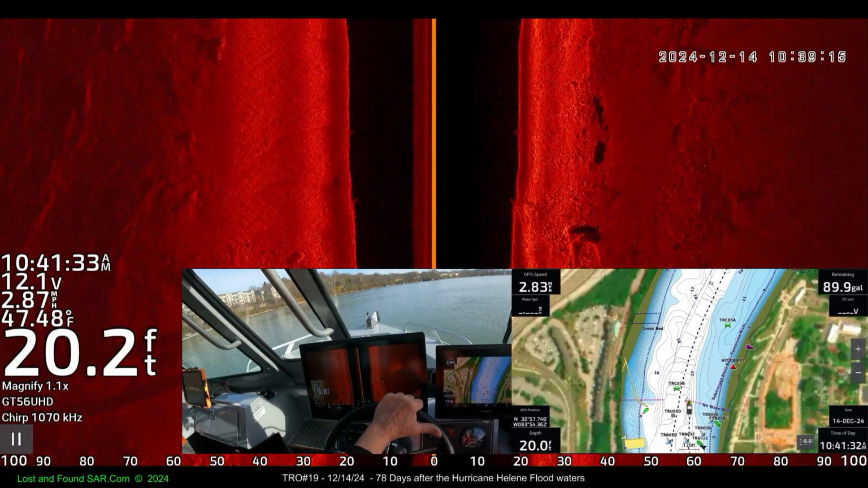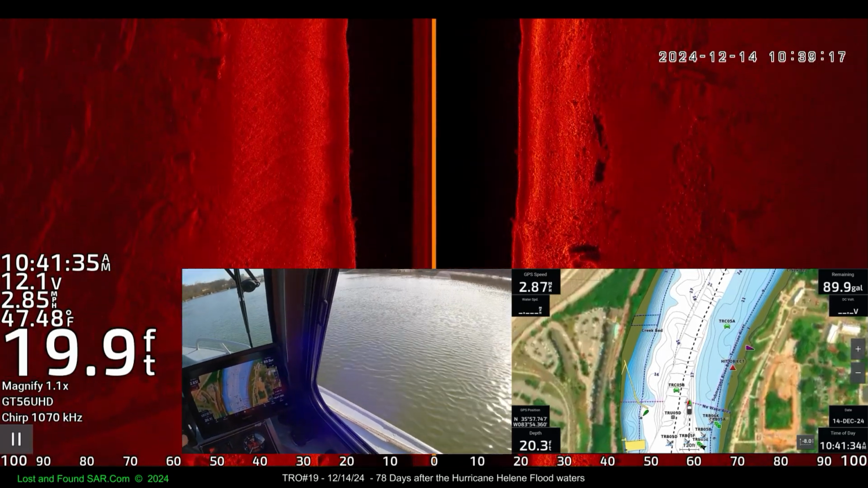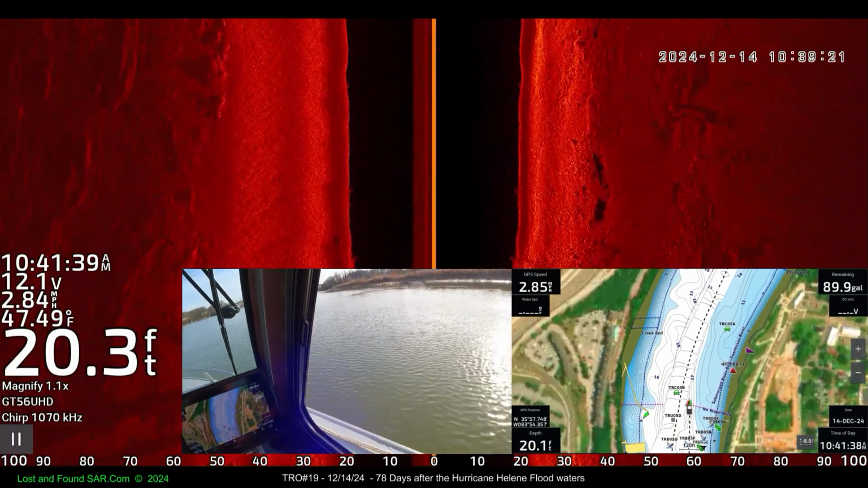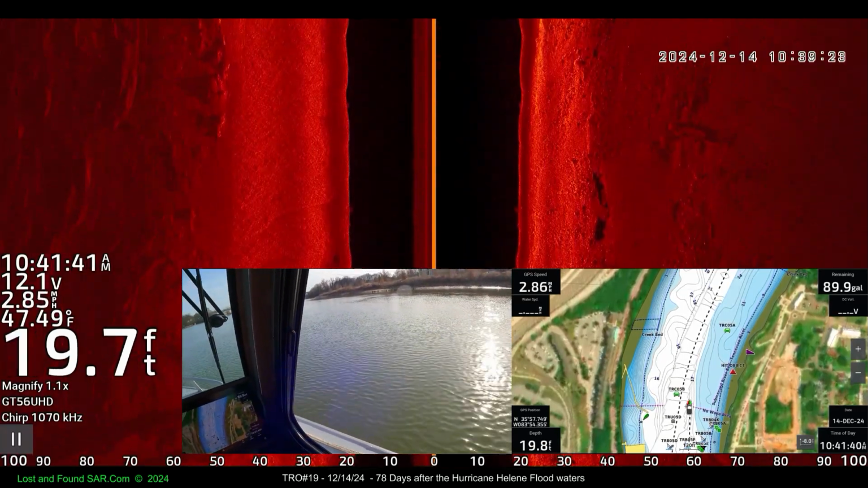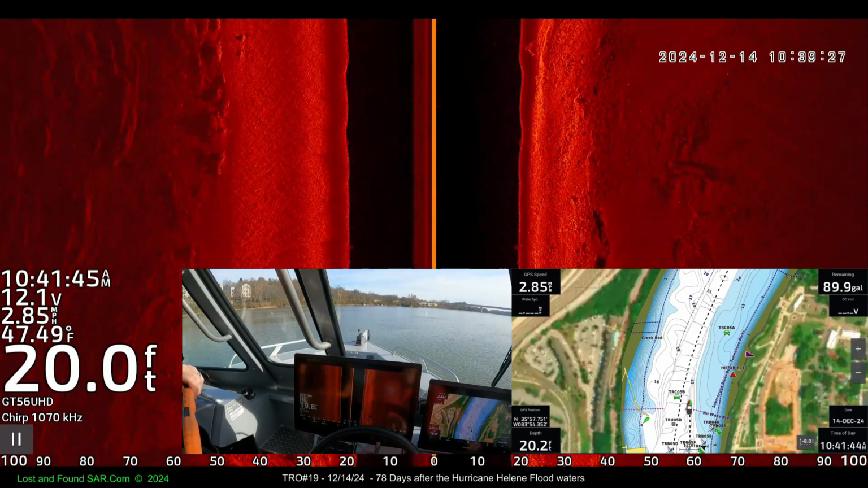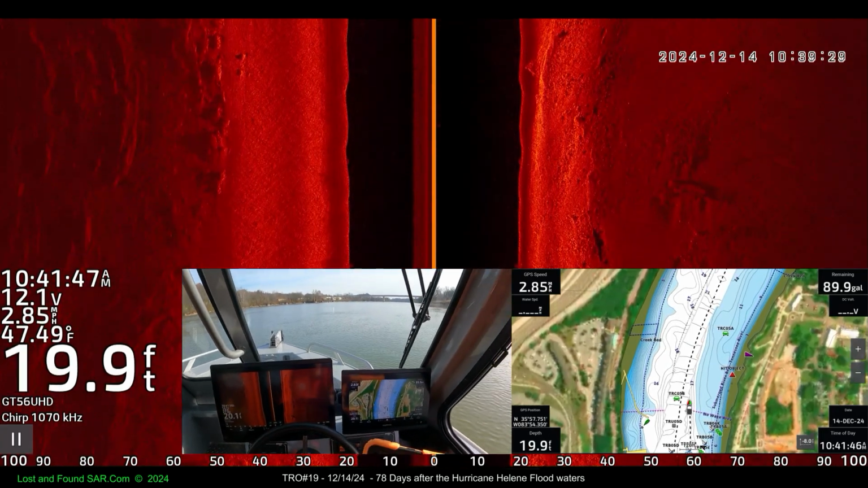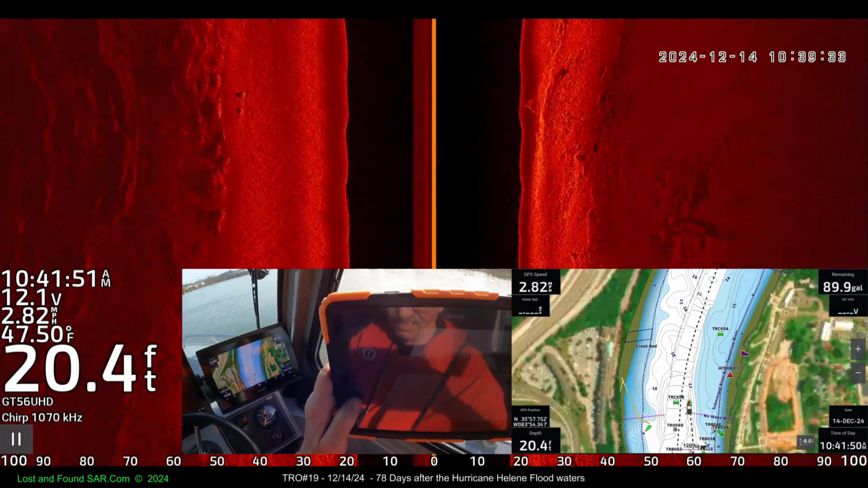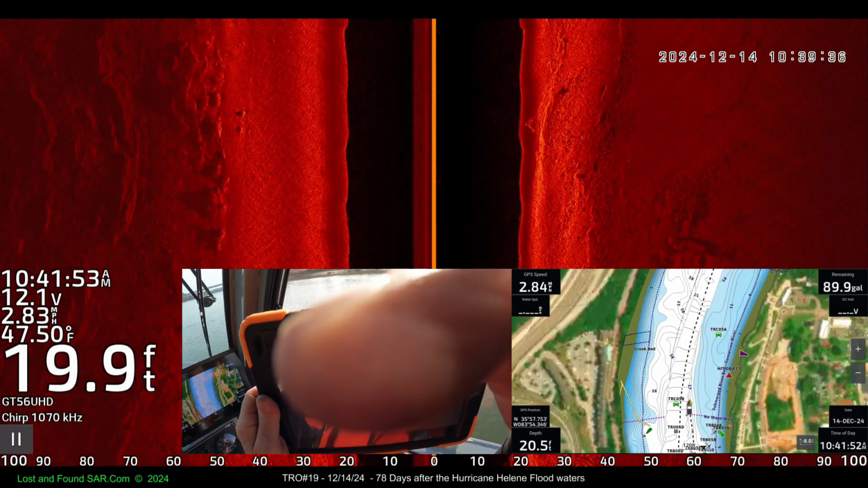Let me see the iPad. Put it in camera video mode. Video. Steer the boat. See, we happen to be going right into the sun.